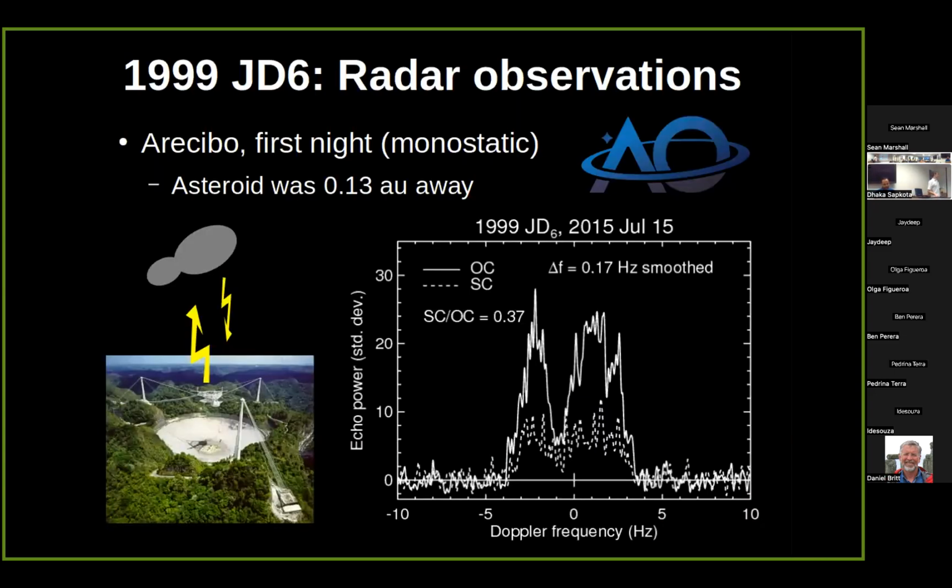Anyway, stepping through the radar observations, the first day from Arecibo was relatively distant, like 1/8 of an AU. We get a CW spectrum, but that's about it. No clear images.